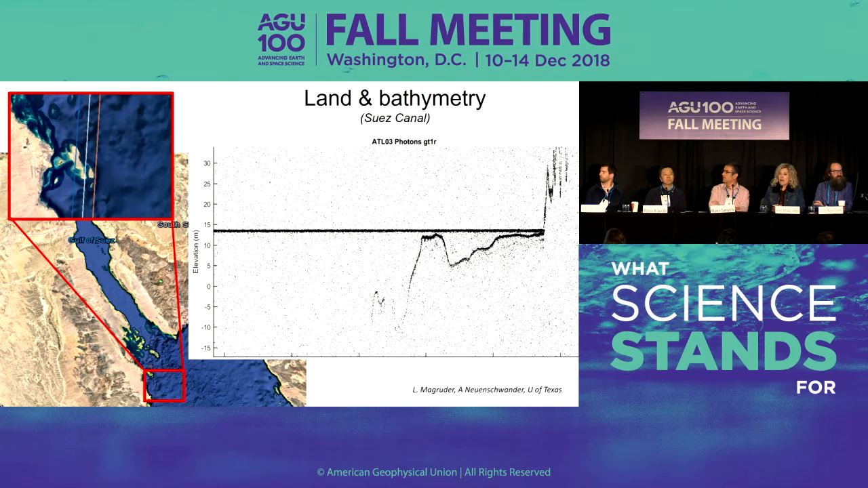Here's another example, again, of land and bathymetry. This is over the Suez Canal. So this, again, shows you some pretty amazing penetration of the green wavelength to the ocean surface, and you can start to see the waterway in this area.